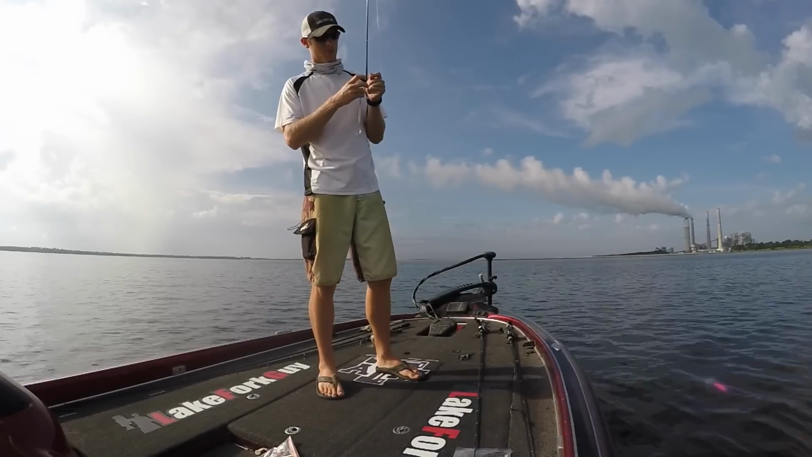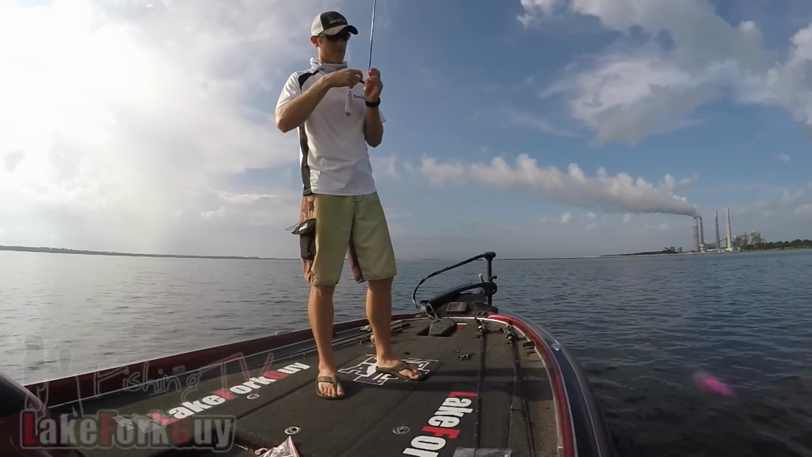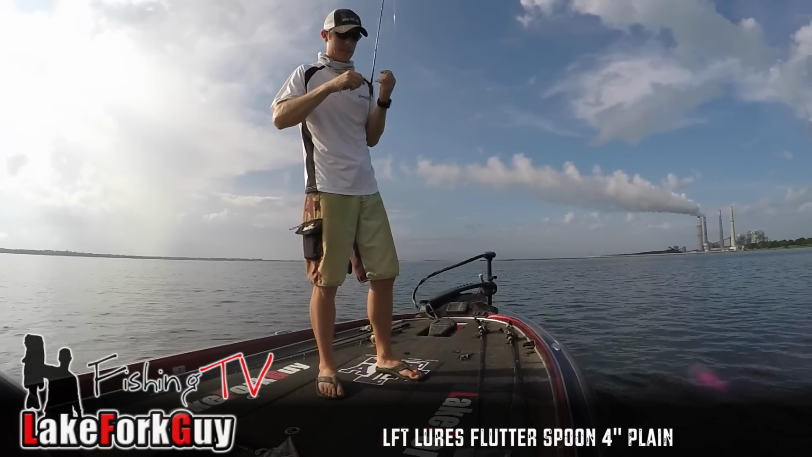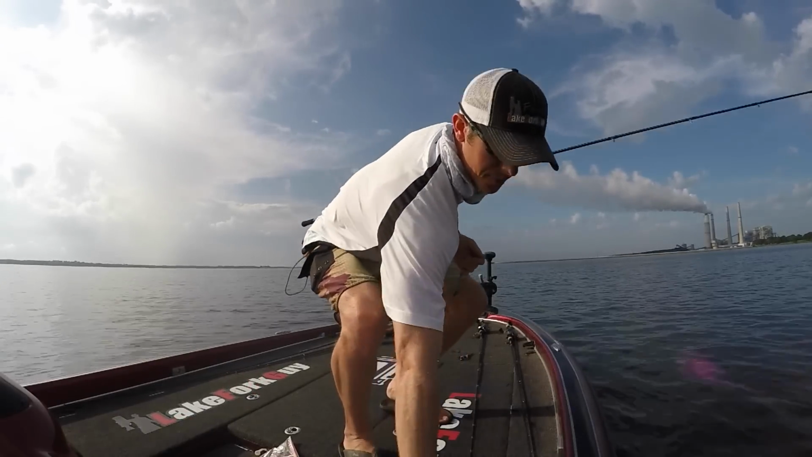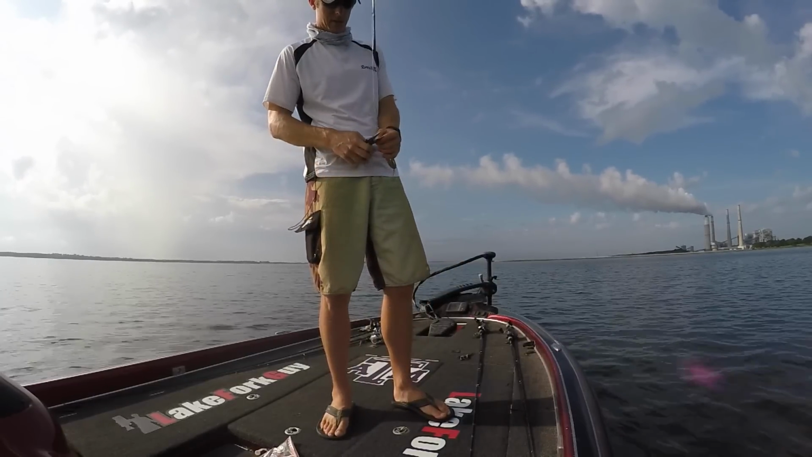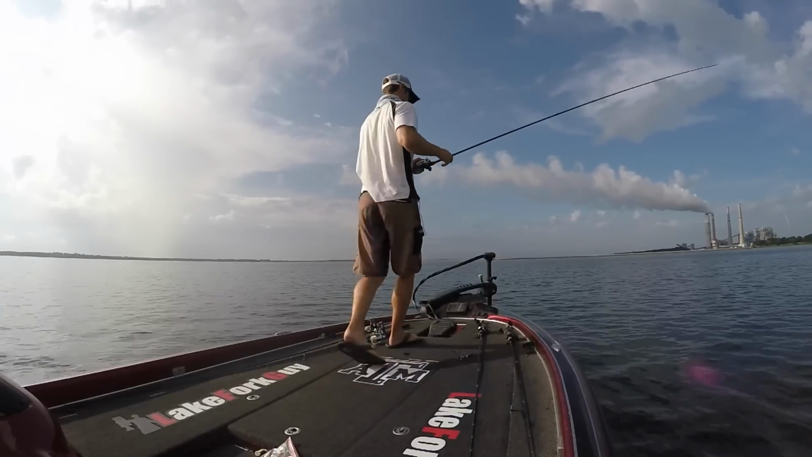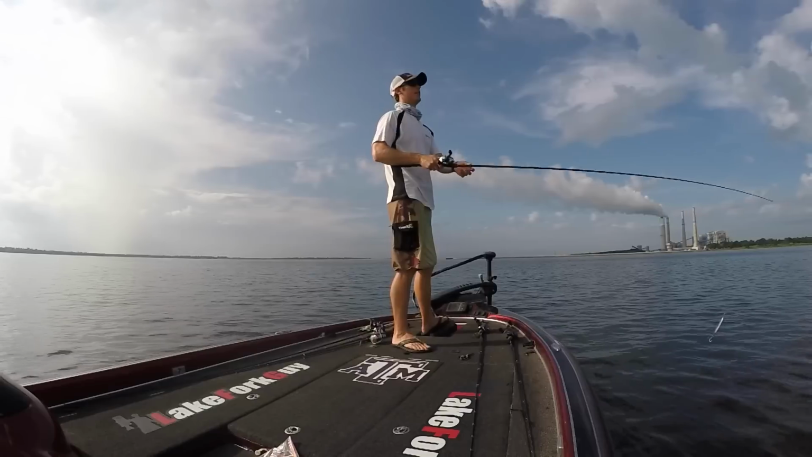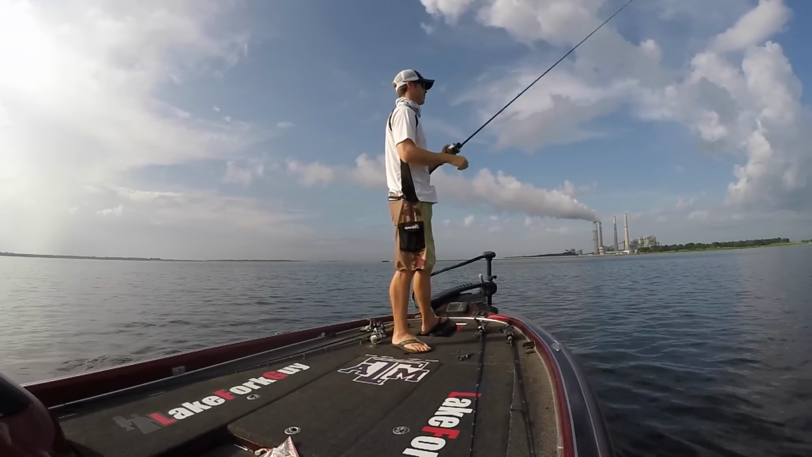I'm gonna throw a spoon on here, guys. I know I can catch a few on a football jig here, but if this were a tournament situation, I needed to catch them fast and the fish were moving around on me, it might be more efficient to throw something like a big crankbait or big spoon, and they catch big fish too. So I'm just gonna make some fan casts around here while these fish are moving around and see if I can get a few on this.